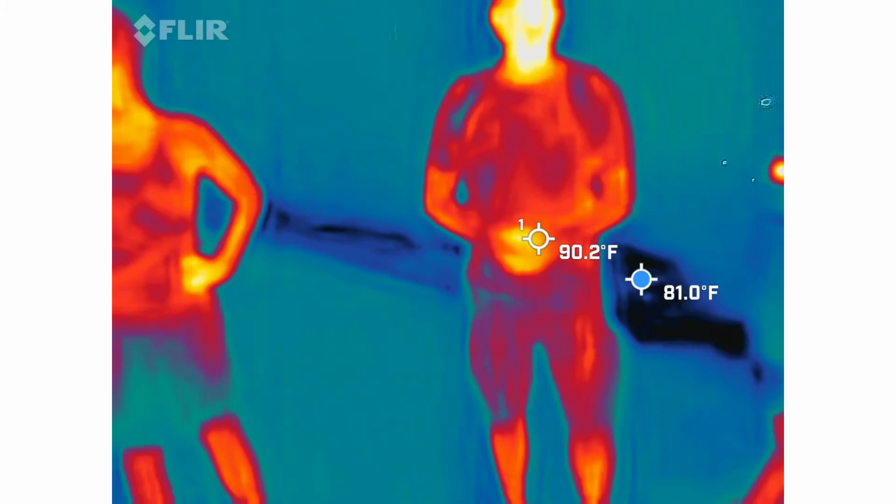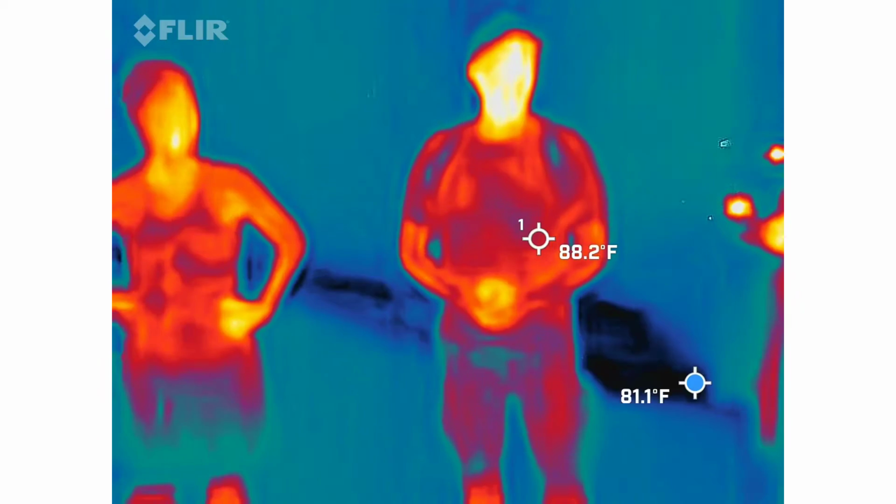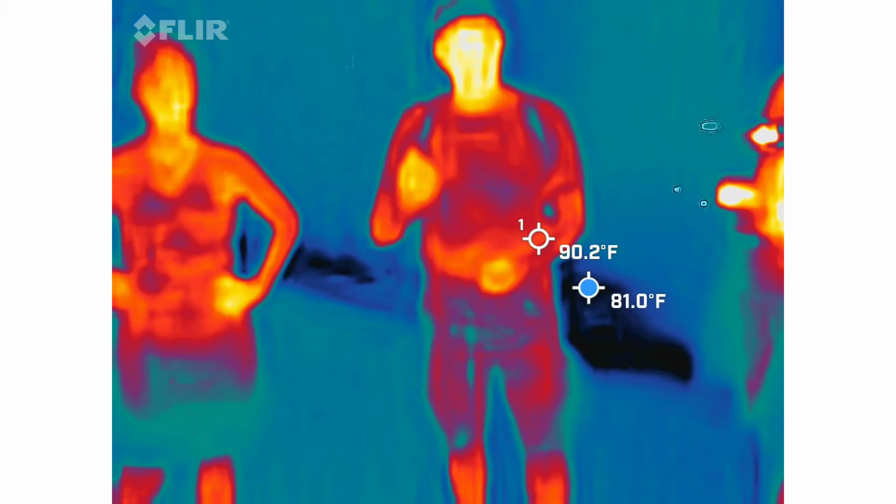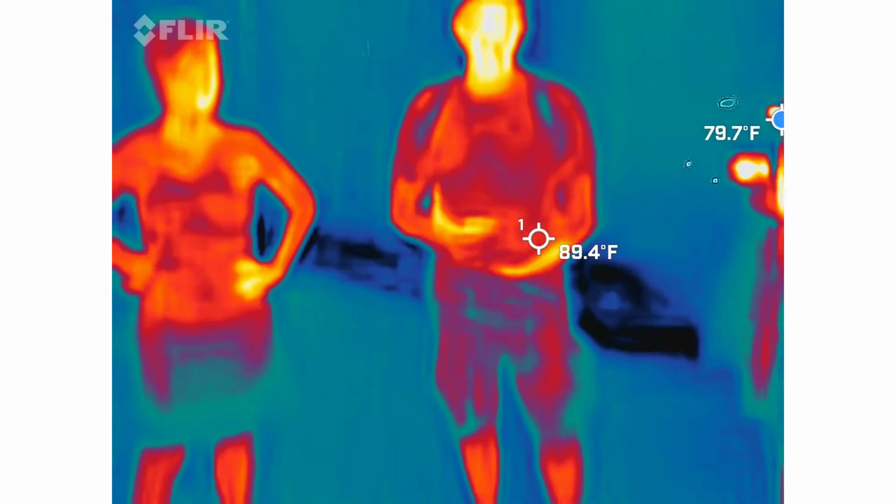The other thing you're going to try to do is keep the sky out of view. Some places that's going to be impossible, but the reason for that is because the blue dots will automatically default to the sky if it's in view because there's no surface. So again, nice slow movements, the slower the better.